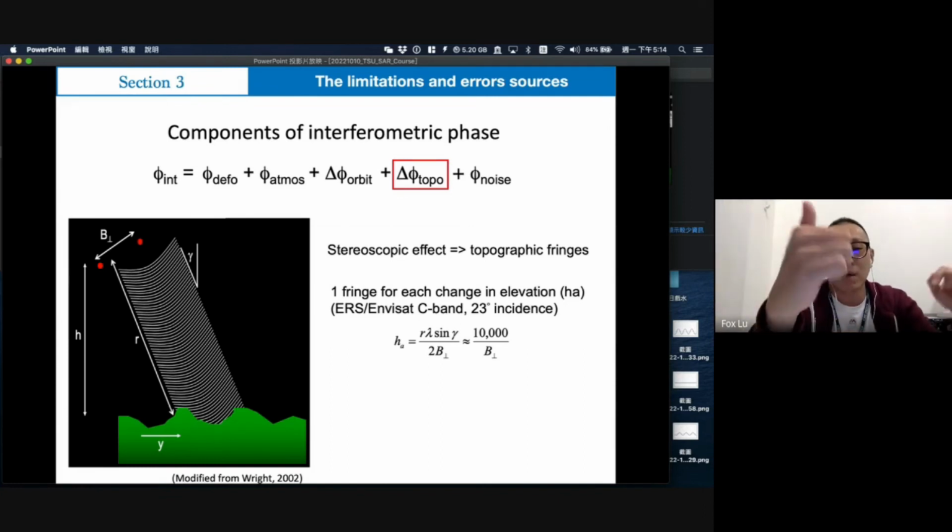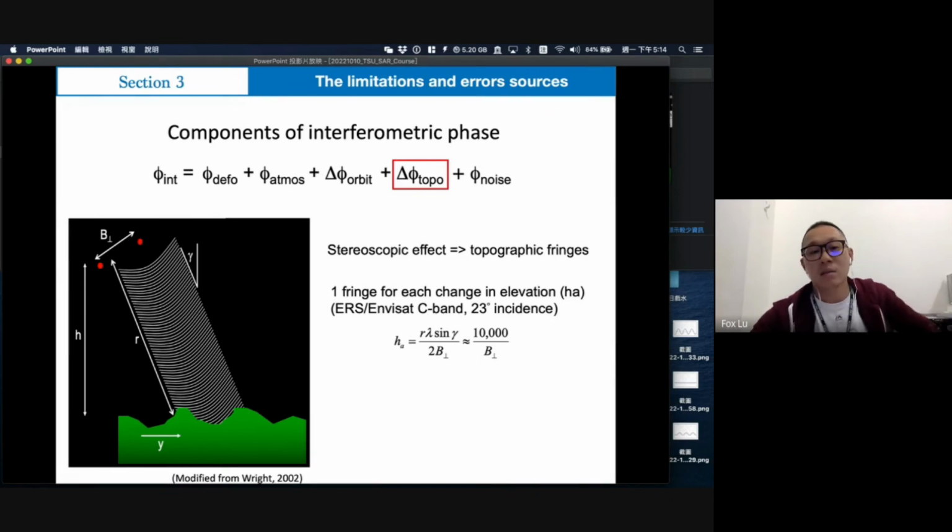Another problem is the baseline effect, which is caused by the separation. For example, with the ASAR C-band satellite, the incidence angle is 23 degrees. Using these equations, you can find that the elevation effect is almost 1000 divided by the baseline.